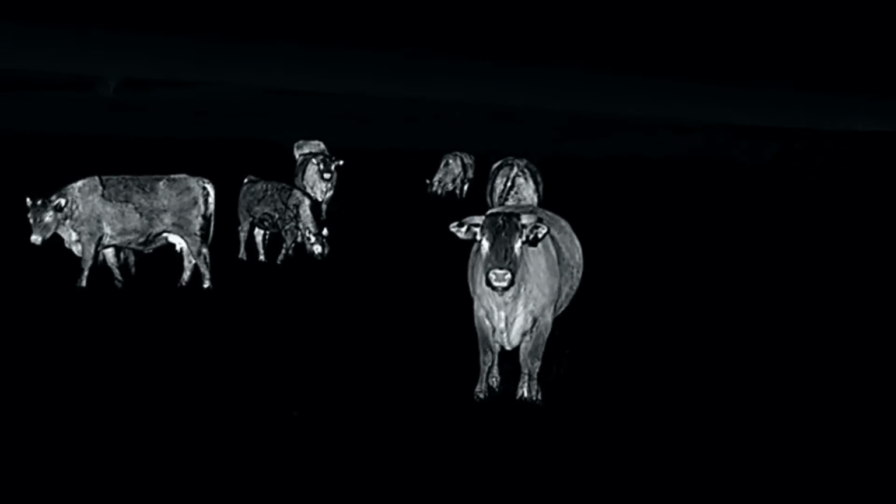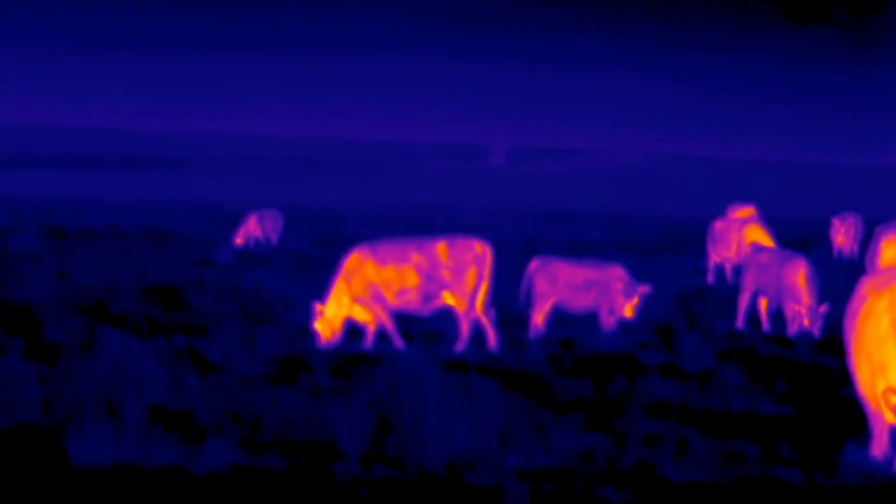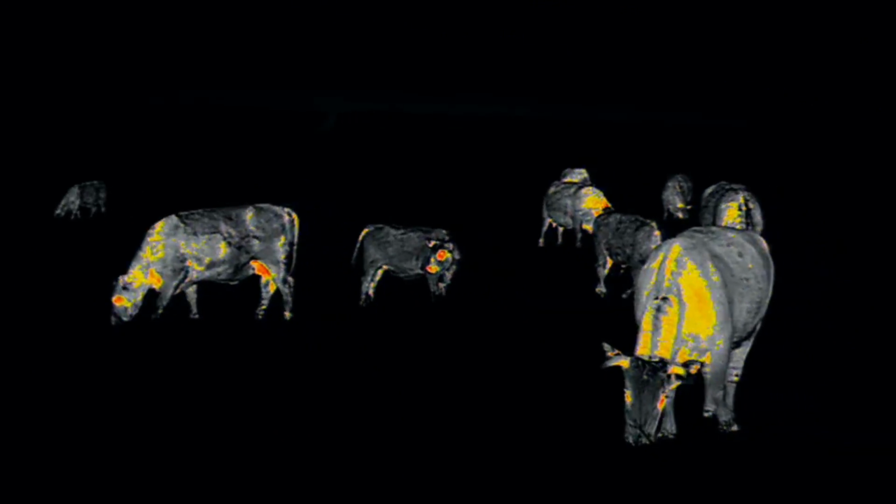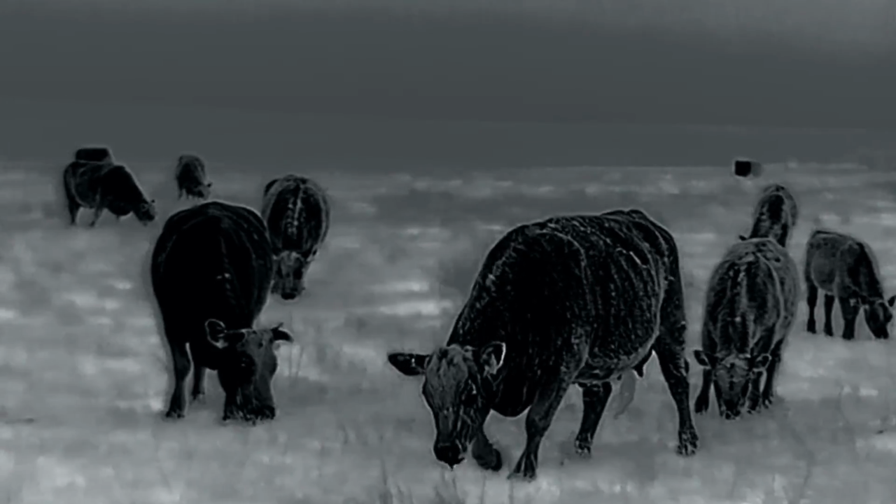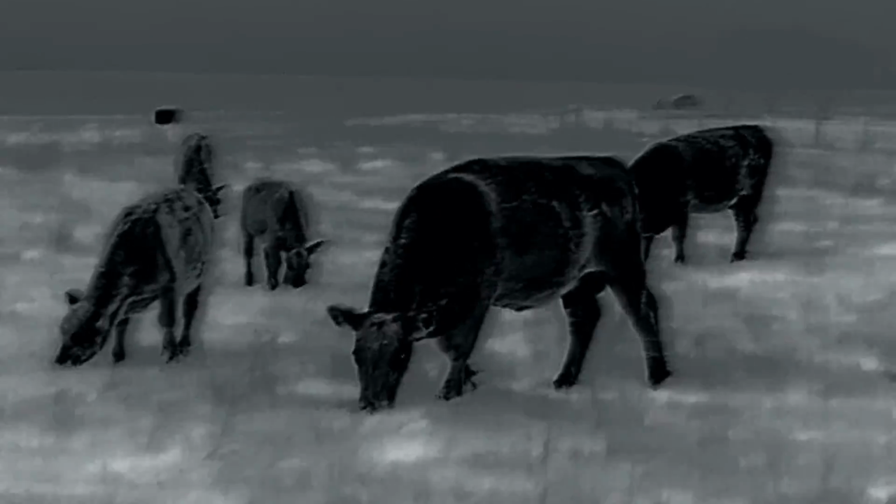Detection range is 1375, so 375 yards. The display resolution is 1024. The image mode, so the palettes is white hot, which you'll mainly see, red hot, black hot, and color. There's reticle, so if you want to run this as a standalone thermal optic, the reticles come in black, white, red, and green. It does have video onboard recording. It does not have audio. I'll go over that later. It has 64 gigs of memory.